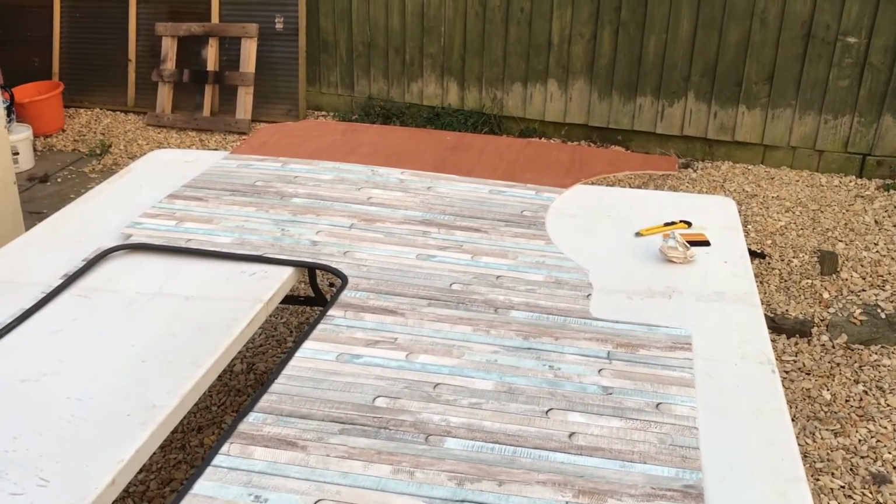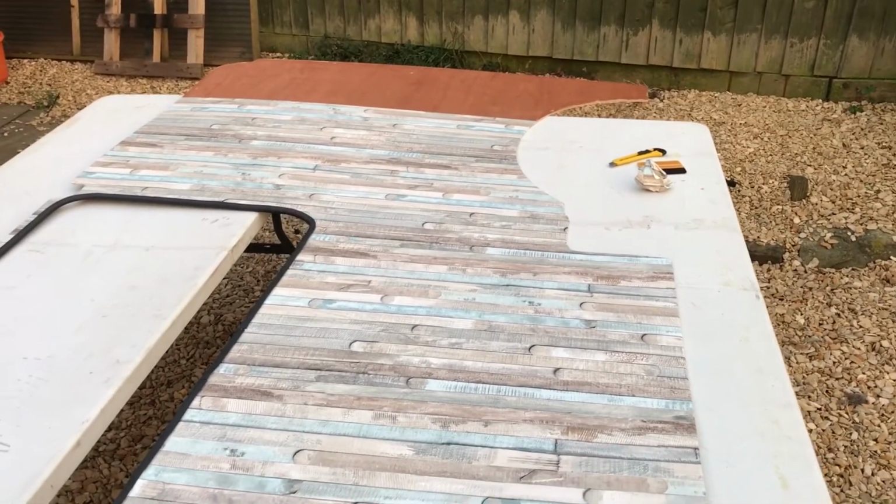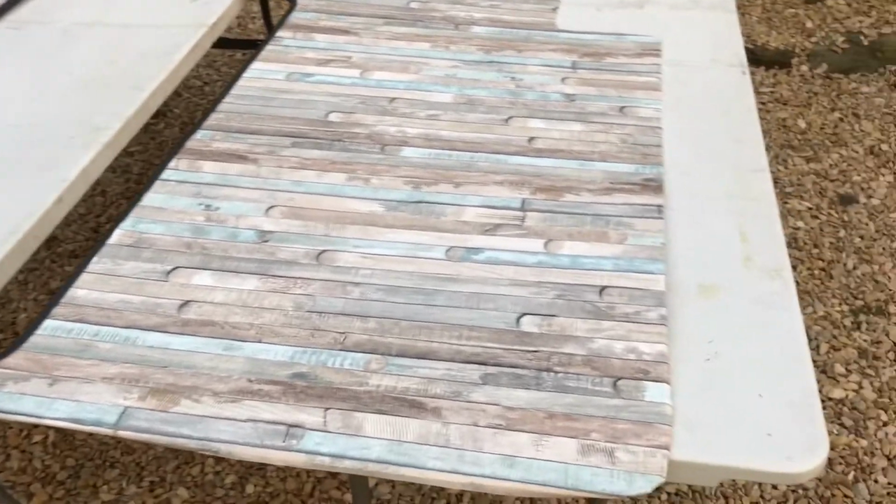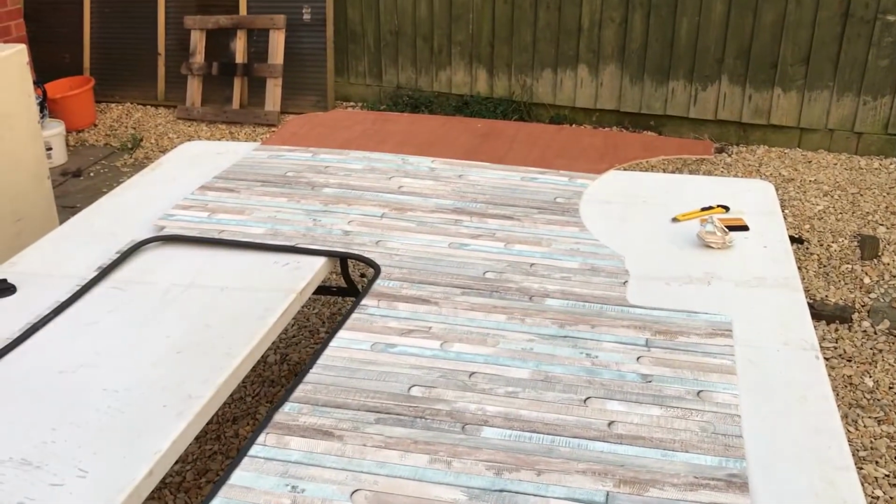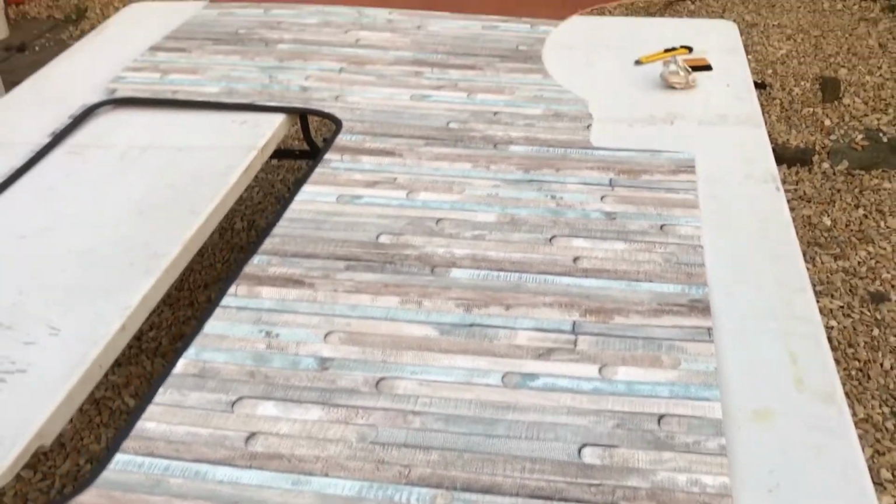Might pop to B&Q just to get enough to finish this one off and do the opposite side panels for now, and then maybe get another roll, so I'll keep some for repairs and things anyway. So that's probably it from me for today, apart from my little thermal test later in Pixie, and I'll do that today, and then tomorrow I'll crack on and do the insulation.